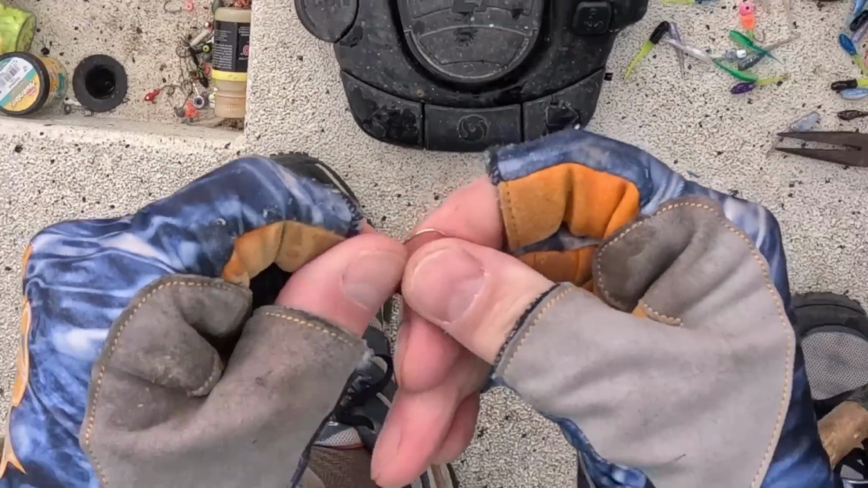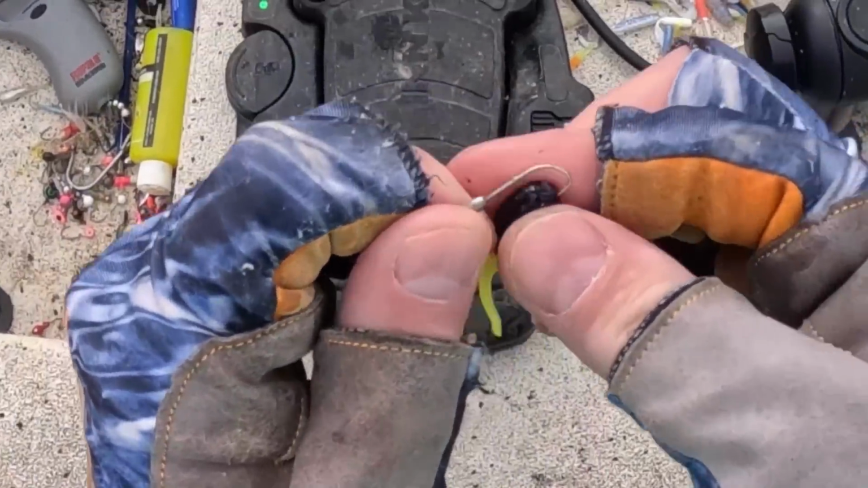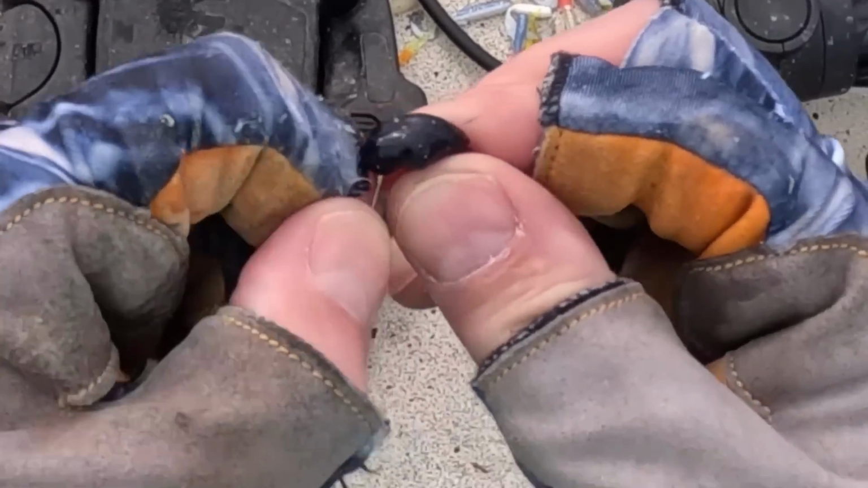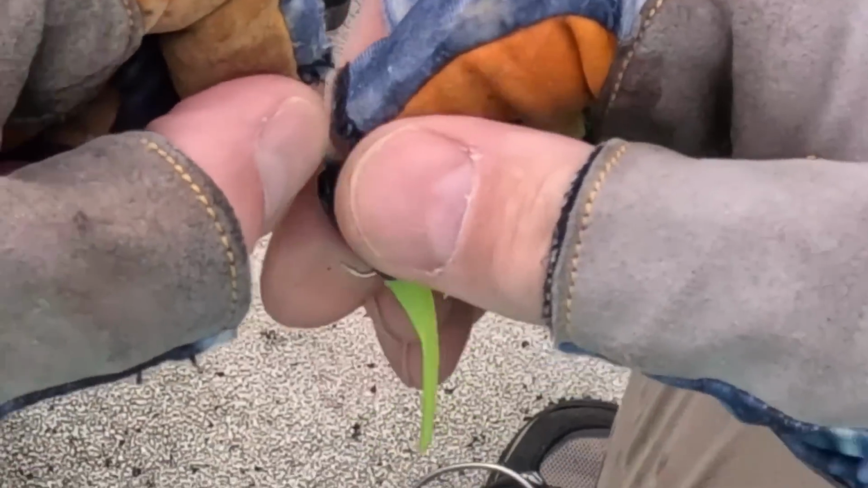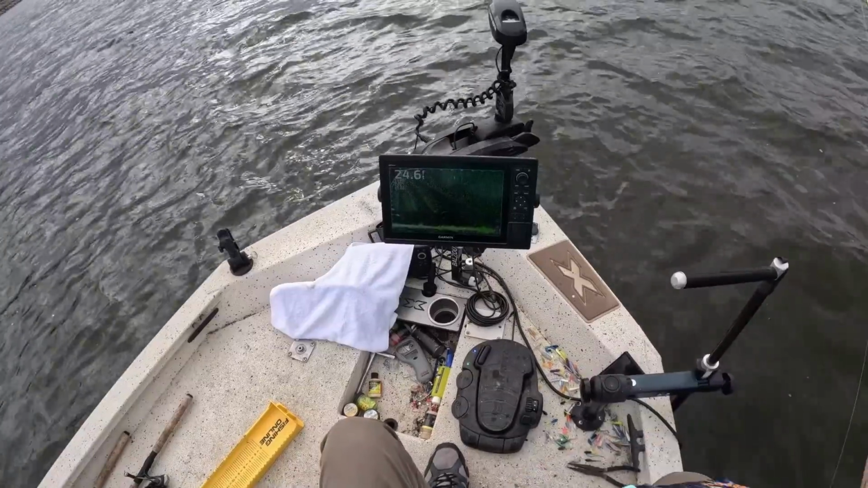Alright, I'm gonna try something. I'm gonna put the Wild Willie's OCD little minnow on there, see if they'll eat this. I hope they will. It's 1.7 inches long, and I didn't trim the tail this time. I wanted to see if they'd eat a larger profile bait. He also makes that in a 2.5 inch.